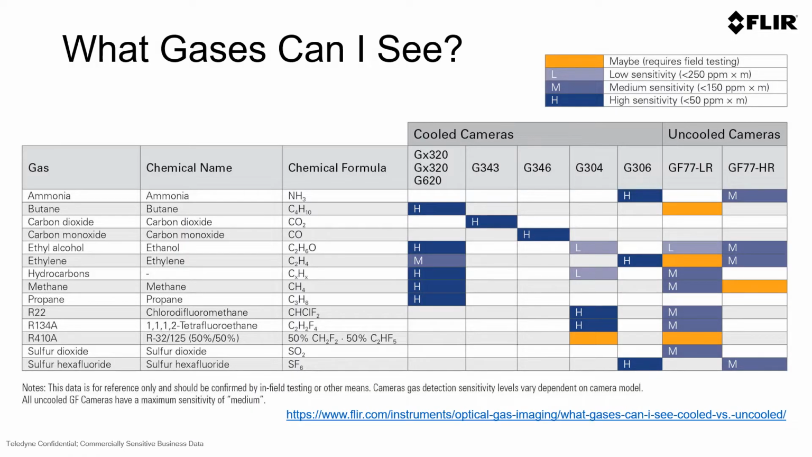If you need more guidance on what gases you can see with FLIR OGI cameras, you can go to our website. This is an example of a chart showing the various cameras that we have, the gases that may be able to be seen with our cameras, and how well we can see them.